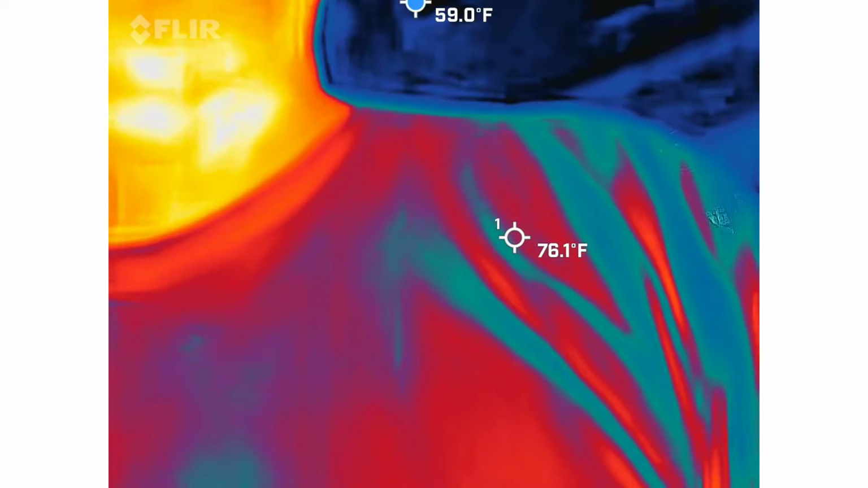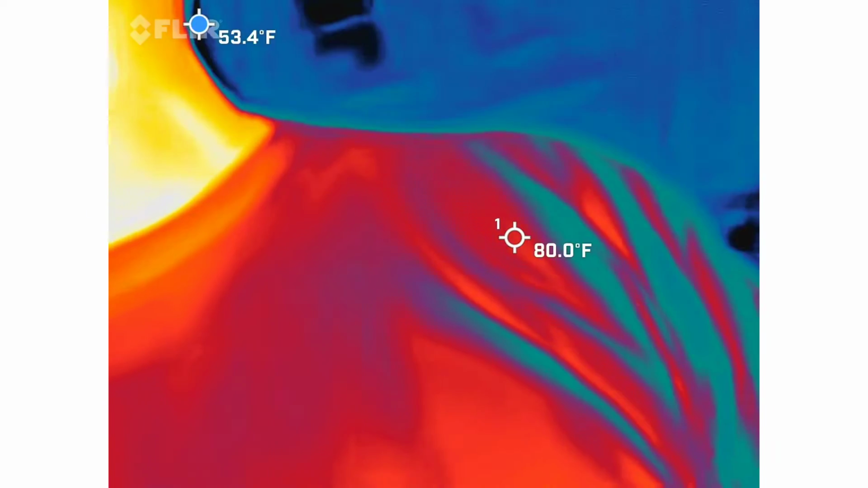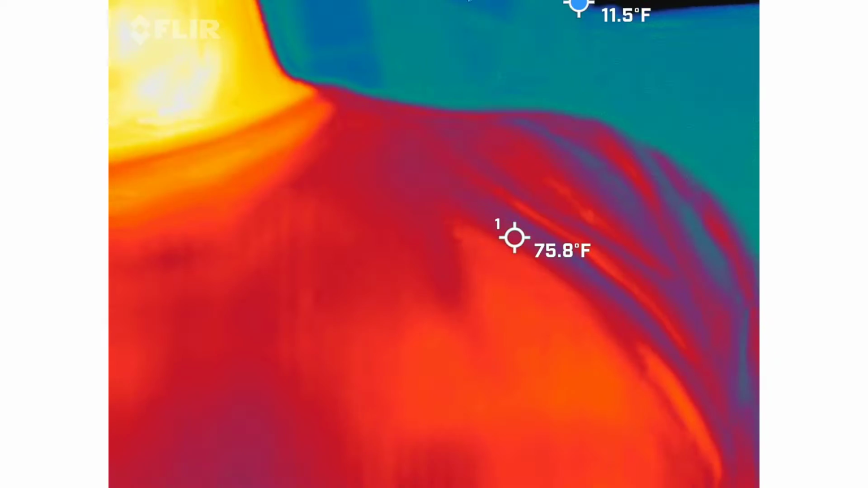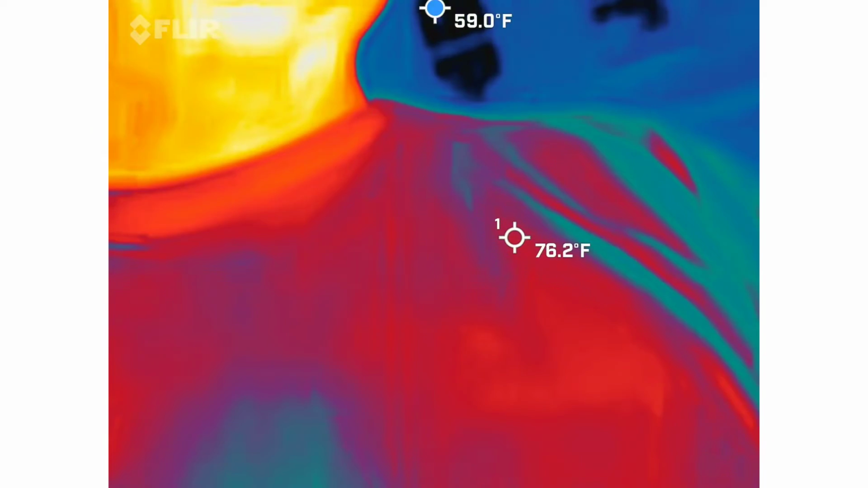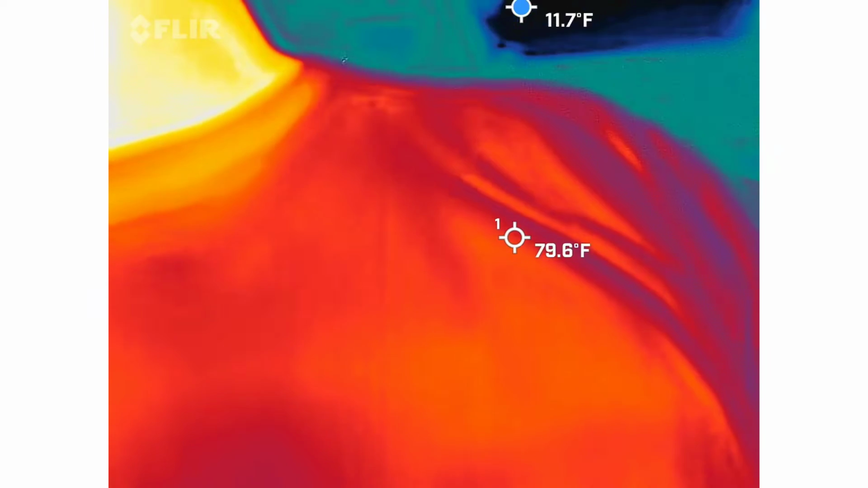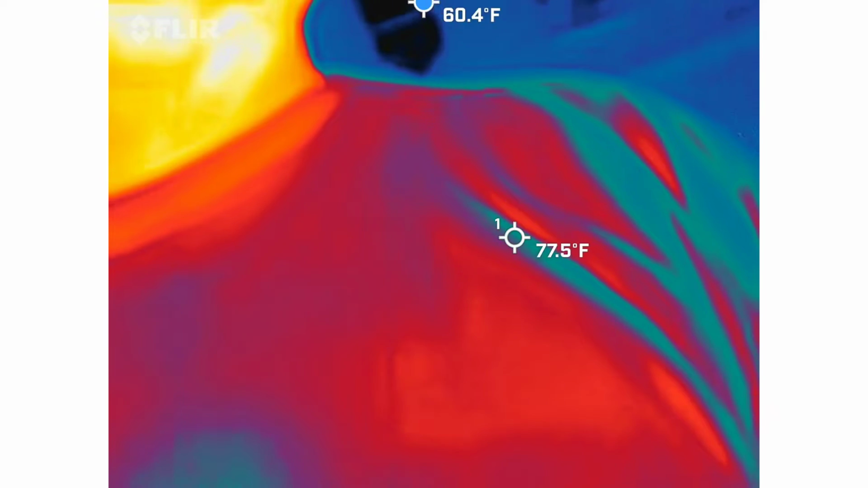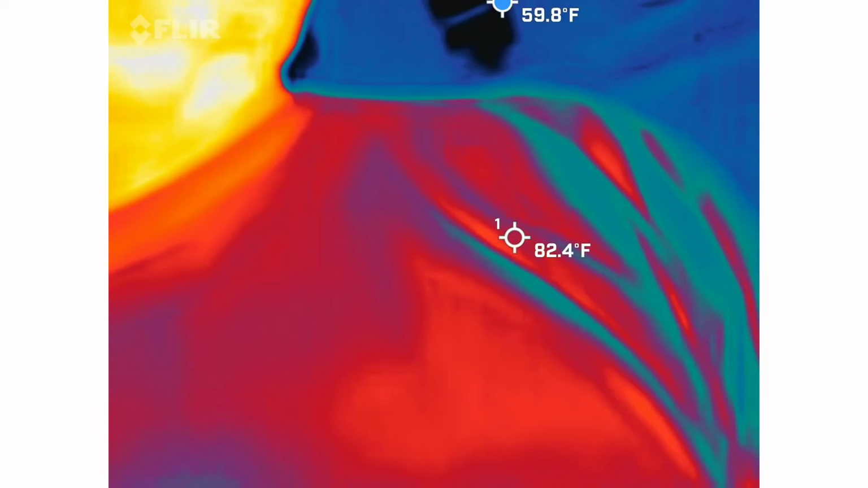So this is a FLIR thermal imaging camera. This is the real deal. This is not a phone app of any kind. So this hardware is great, but the software sucks. We're going to be doing a few starts and stops because if we record for too long, we're going to lose footage. The software just is horrible. So I'll splice all of those videos together, the mini videos, and you'll have one long thermal imaging video.